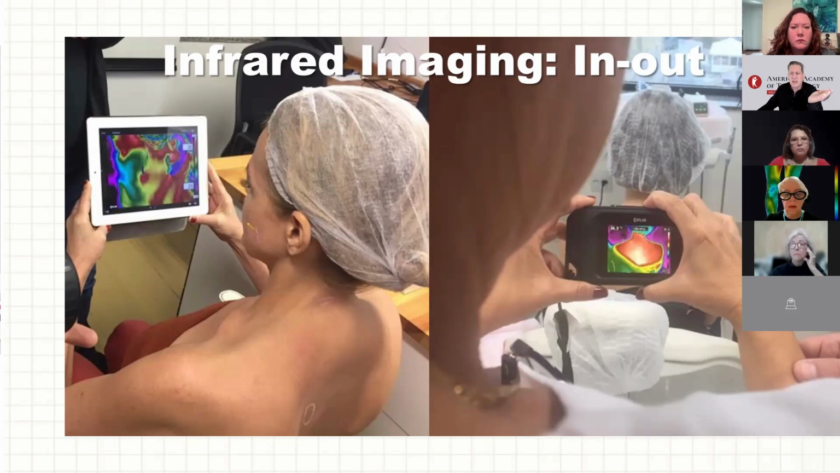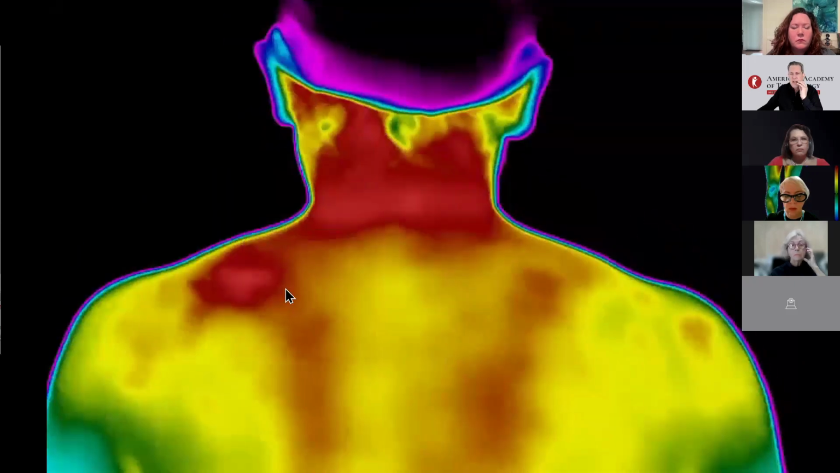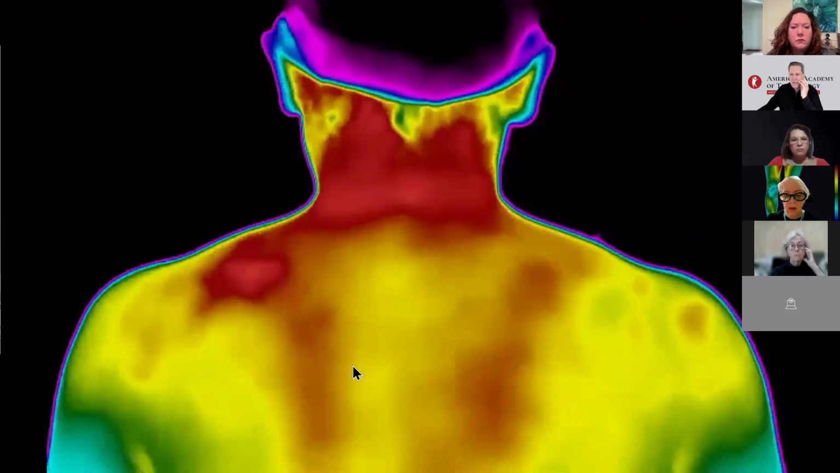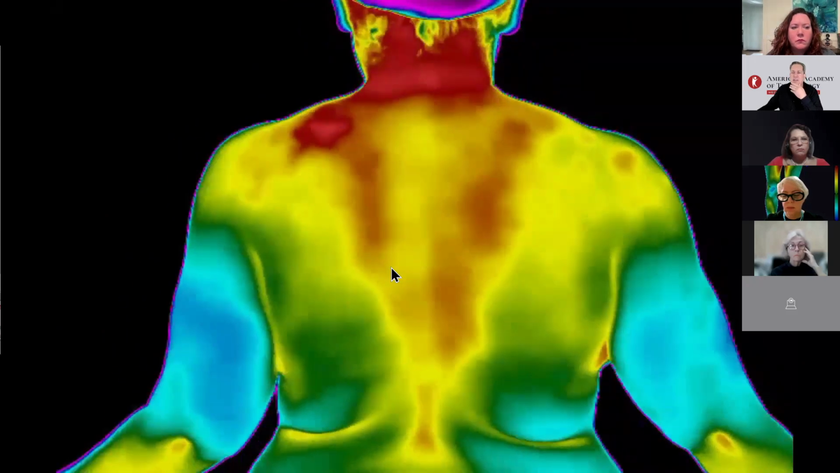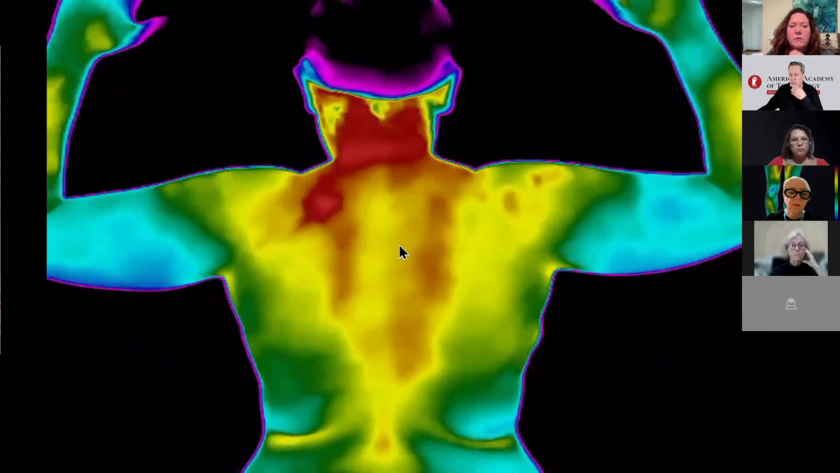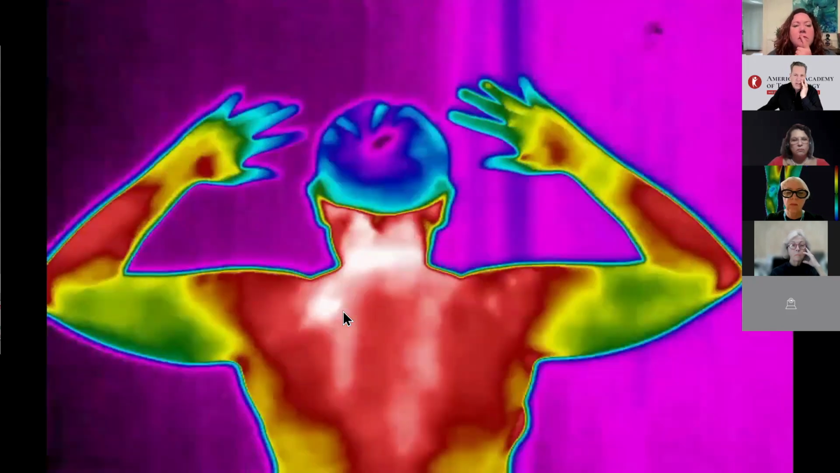But remember, thermography is the past, it's just a record. Infrared imaging is the present, an action to see what's happening right now. So here's the real time. Again, view a patient with left shoulder pain. It's instant. The myofascial trigger point in the left shoulder confirms the initial diagnosis.